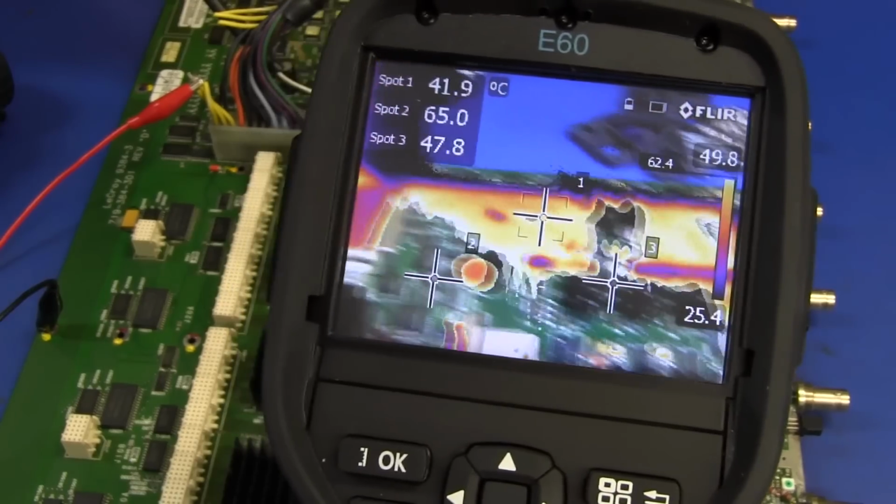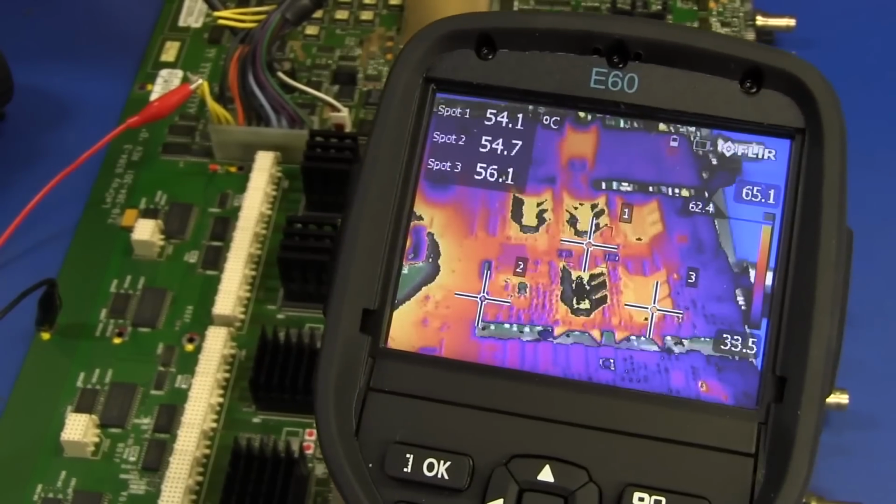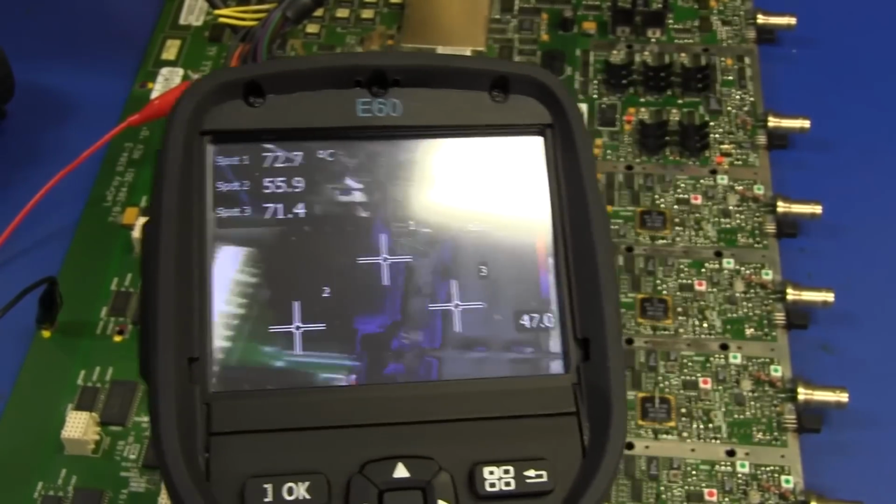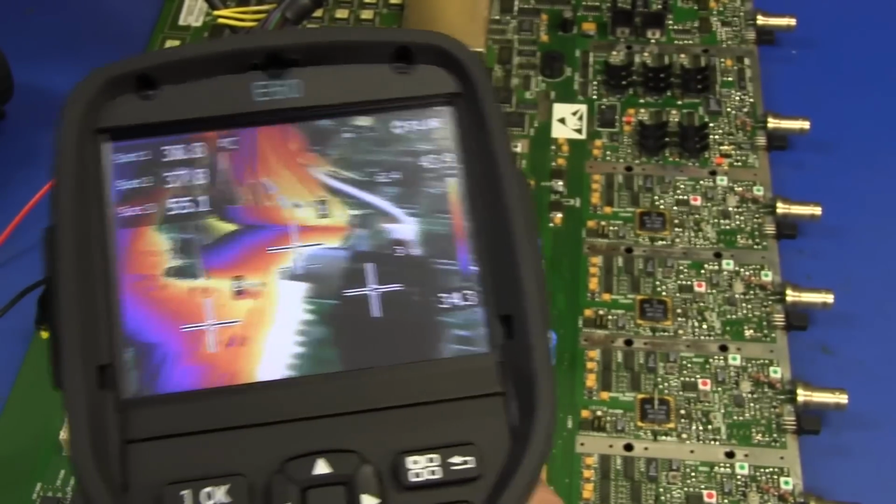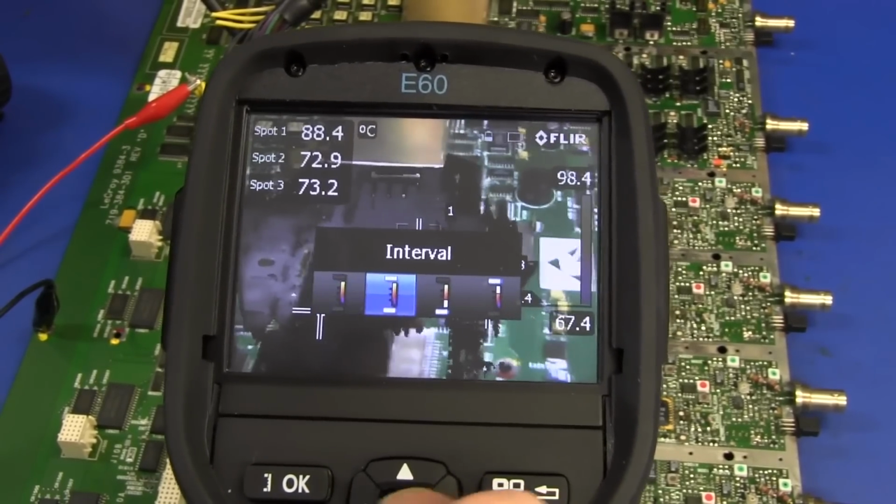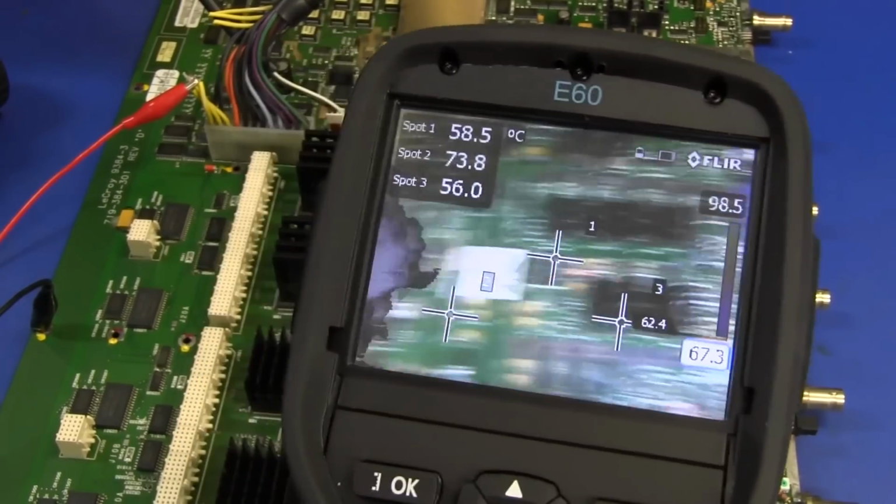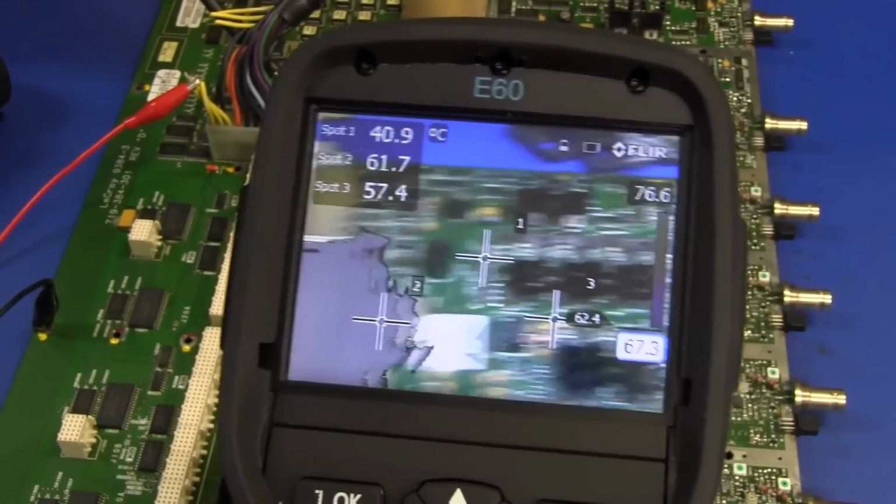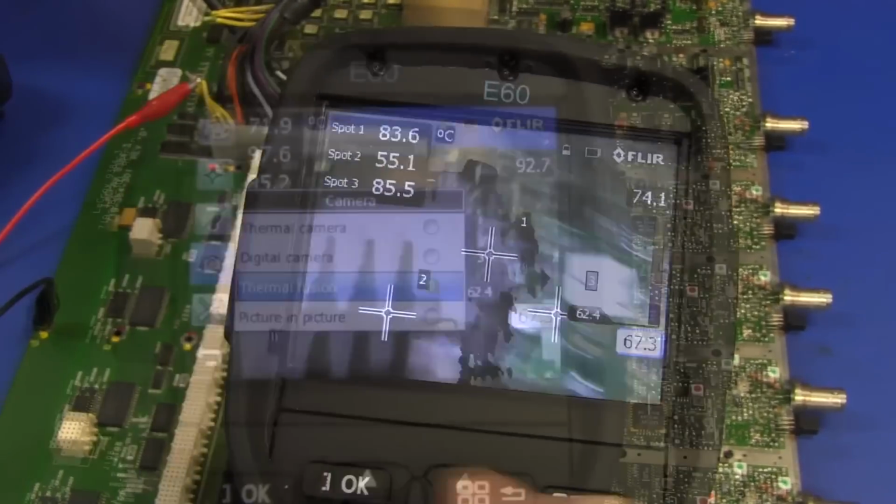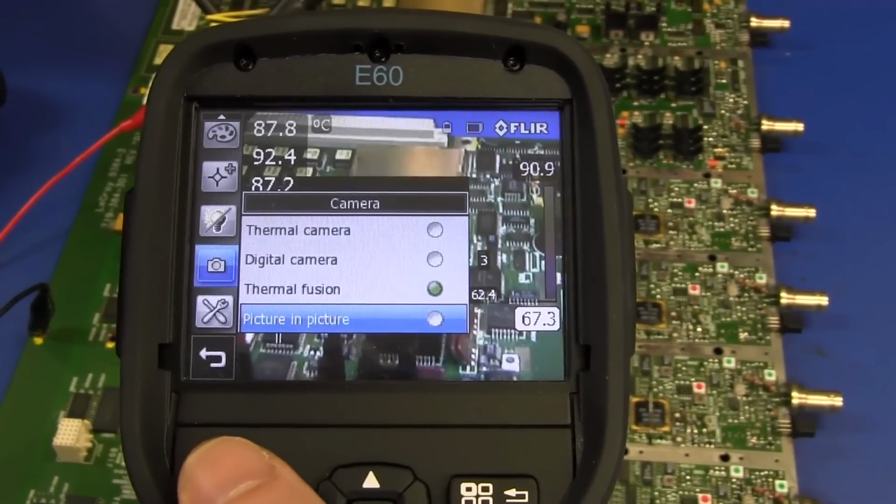I don't know how it actually detects what threshold to display the image at, but it is quite neat. You can overlay that on the digital image, so I really like that. Interval above, below. Oh, okay. There we go, we've got auto. So let's try above. So it will only show things that are above a set temperature, I'm presuming. Something like that.